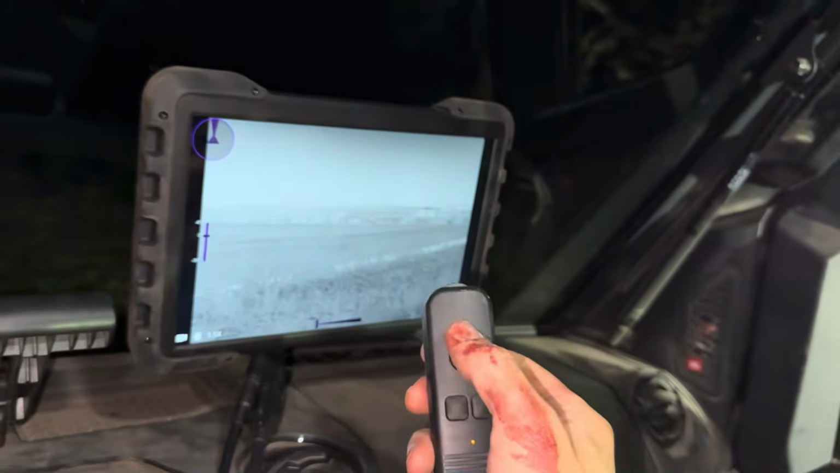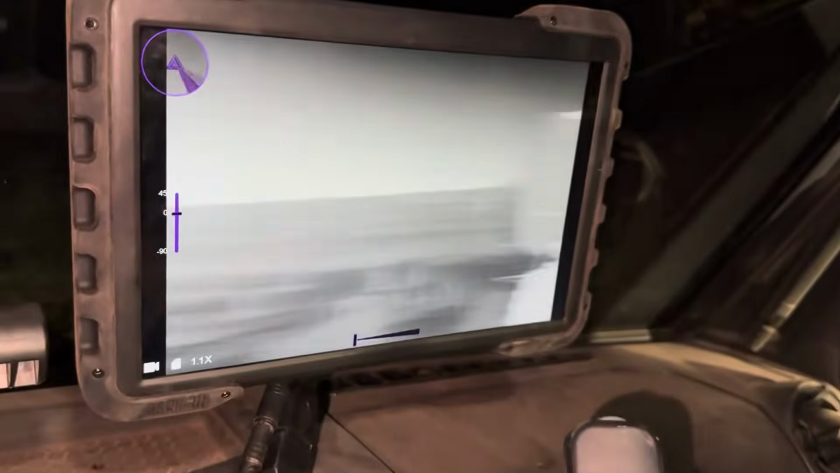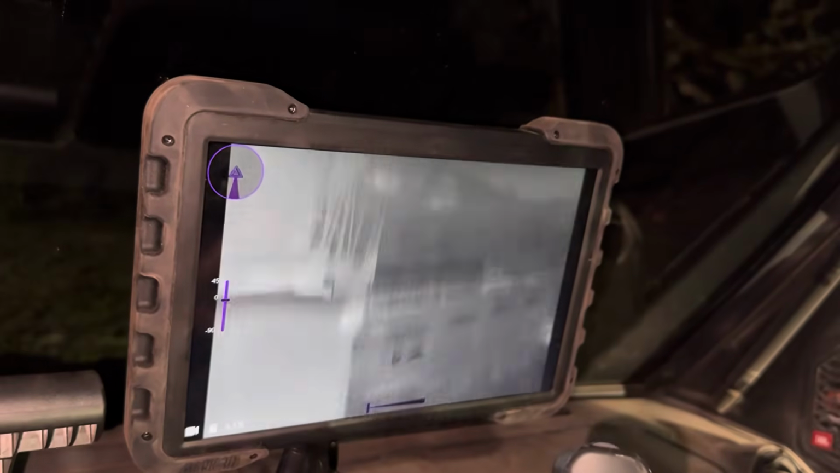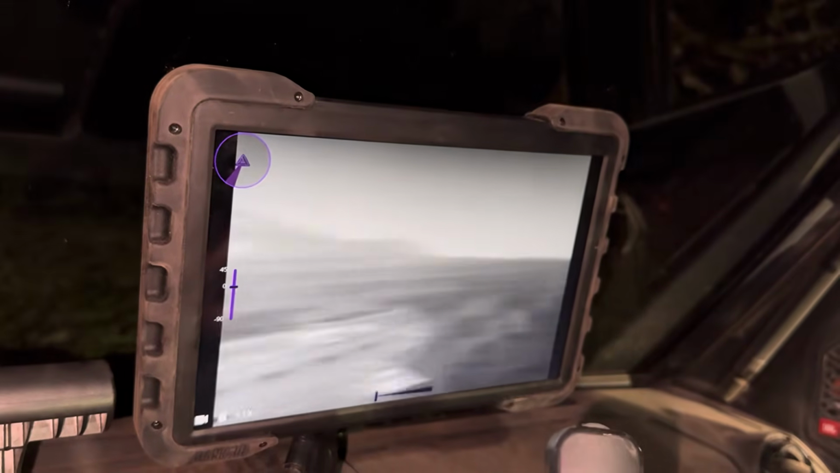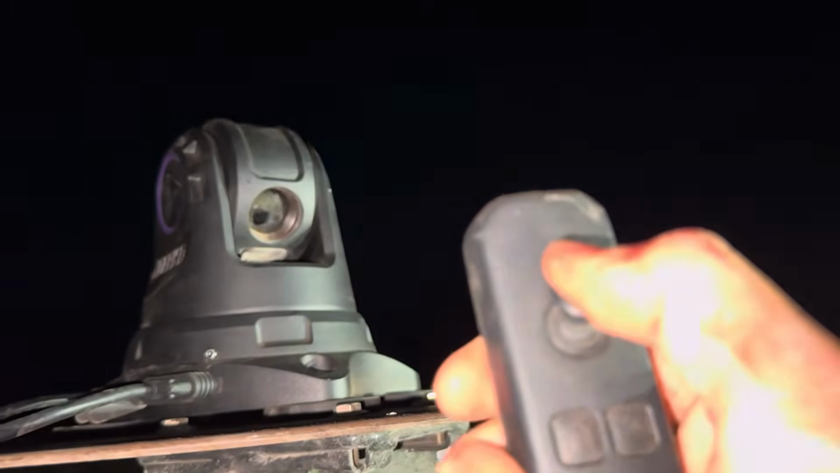But that is basically how this thing works. You can pan around. Got the combine there. And then got a couple pigs from a successful time chasing after them. But it's pretty quick. And come back here, you can see it just moving. So that is how to set up the Dark 30 system, so you can get out and get yourself on some pigs.